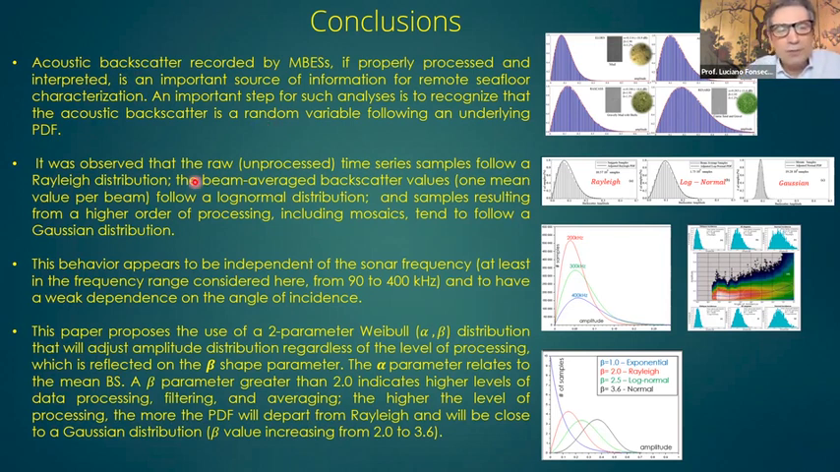Here, we could separate beautifully the four areas. It was observed that the raw unprocessed time series follow a Rayleigh distribution, the beam average backscatter, one value per beam, follows a lognormal distribution, and the mosaics follow a Gaussian distribution. That behavior appears not to be influenced by the angle of incidence, nor by the frequency.